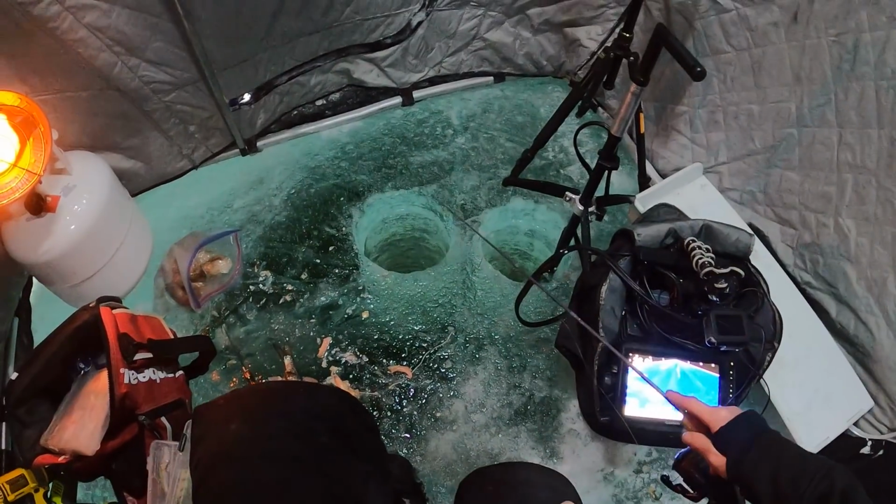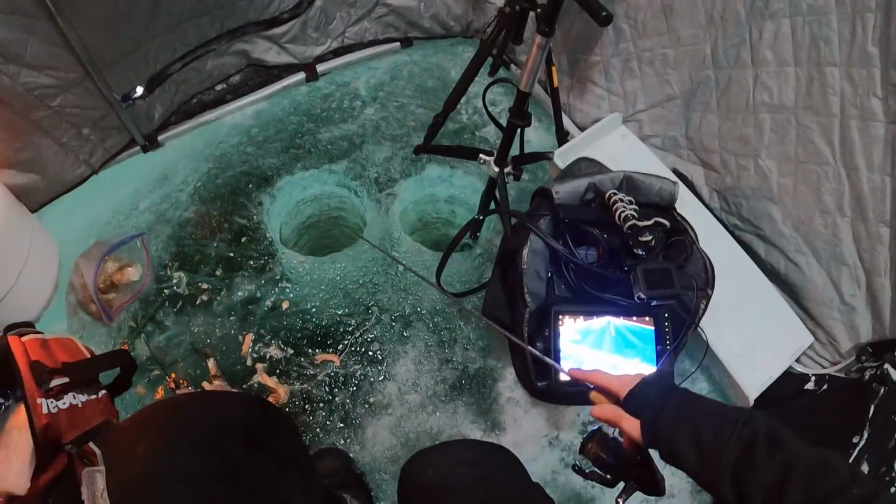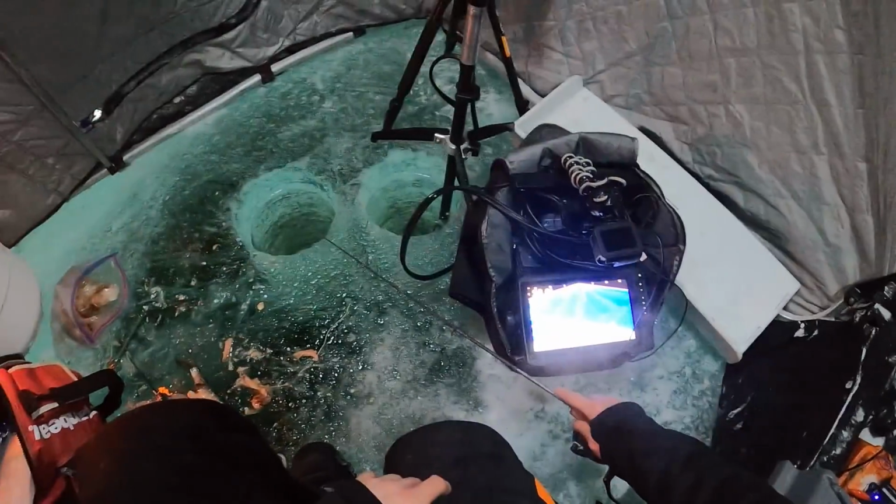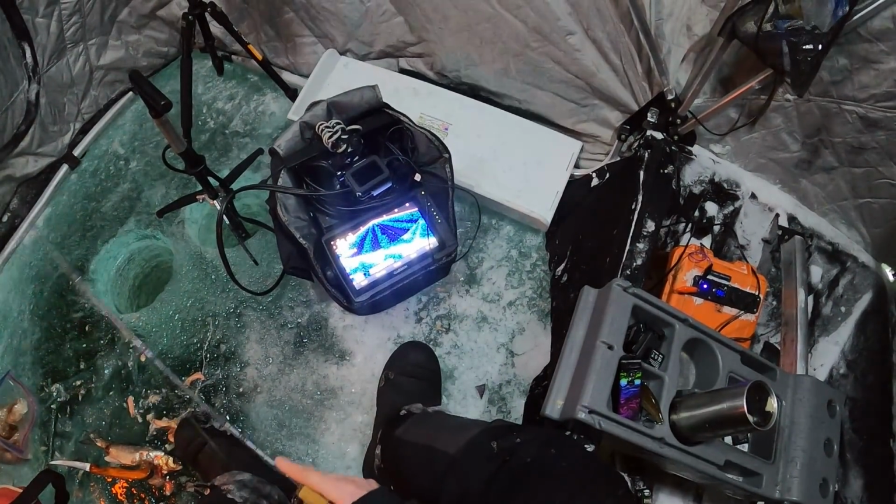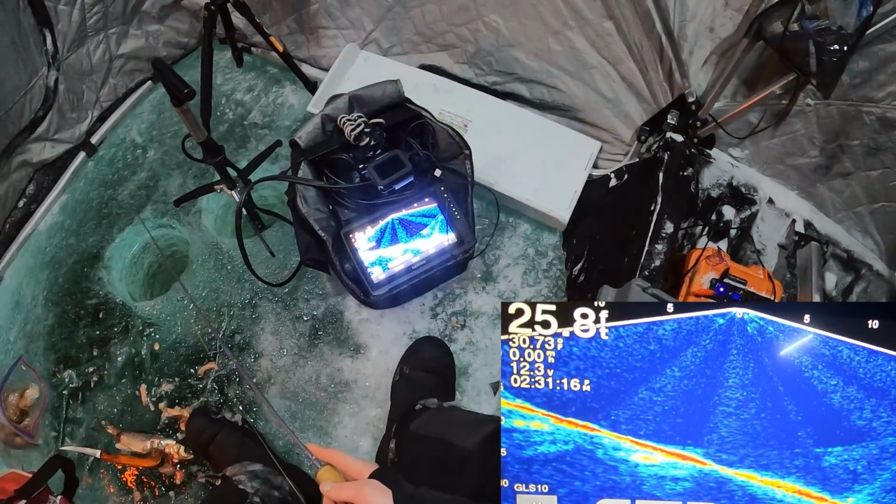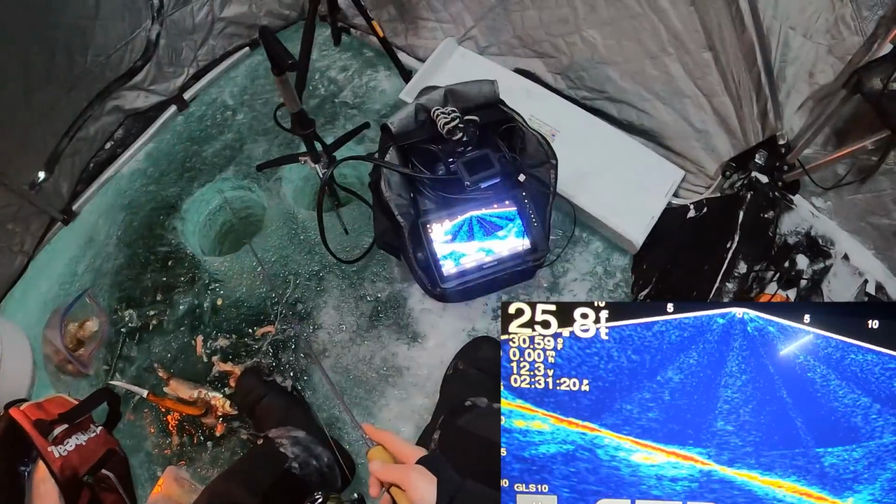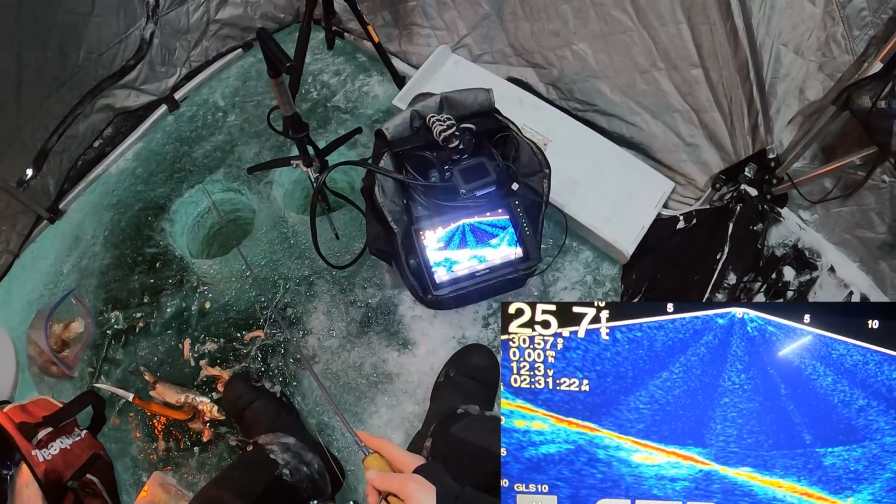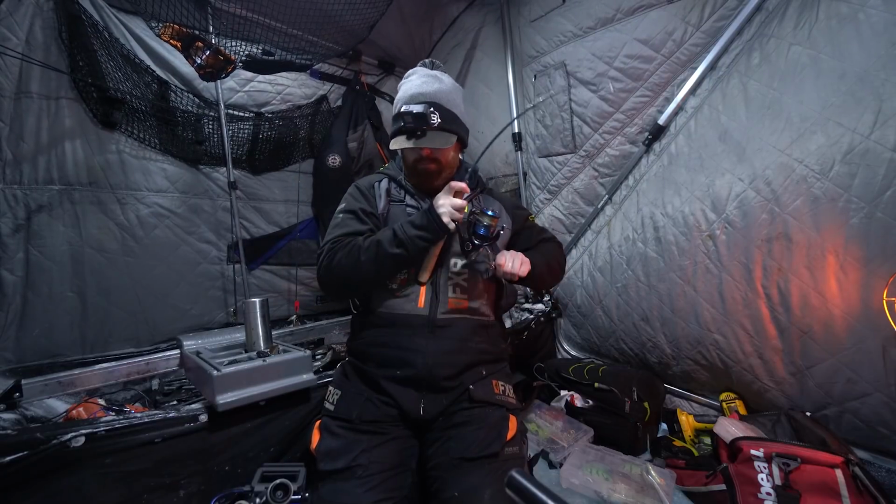So we have that right on the bottom. And literally what I was doing was almost touching bottom and just barely bouncing it off the bottom. Probably an inch or two off the bottom, really. Oh, there's a fish. I just lifted it up for a quick second. Let's see if this fish will eat this barely moving dragon slayer. Another one. Wow, okay. We are on to something.